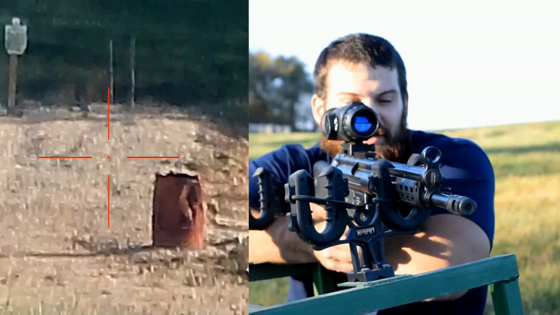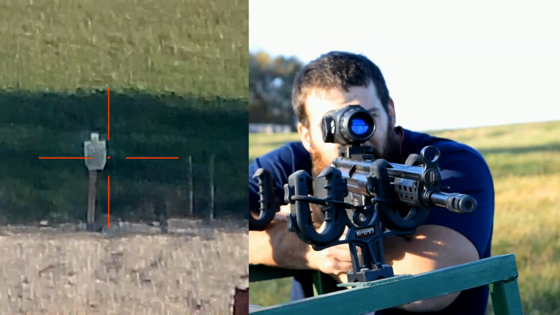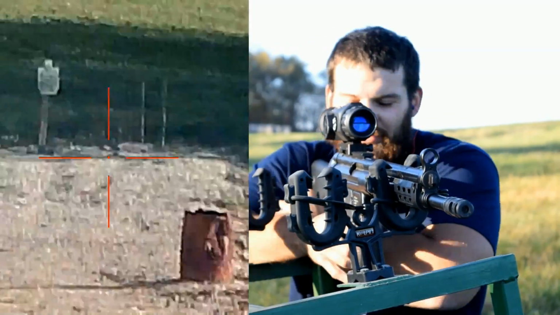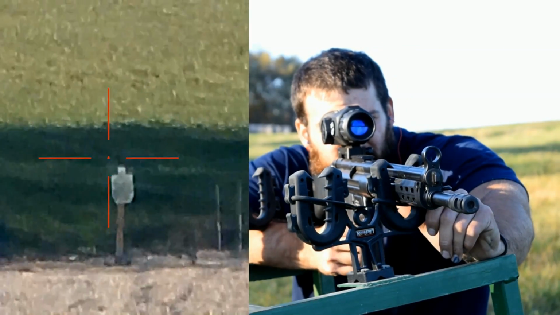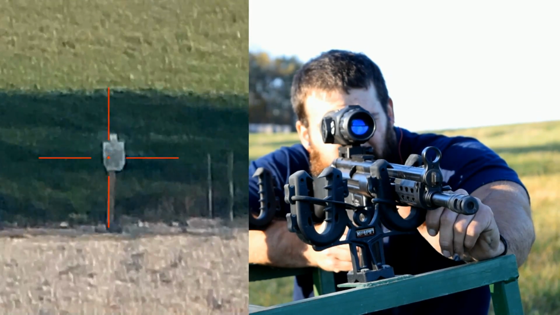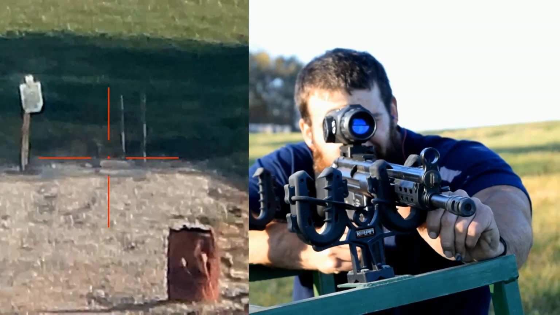Trigger's a little bit mushy on the C308, but make it do. Oh, that was all me. I jerked the trigger on that one. Go ahead and load it a little bit more. Swinging that target.